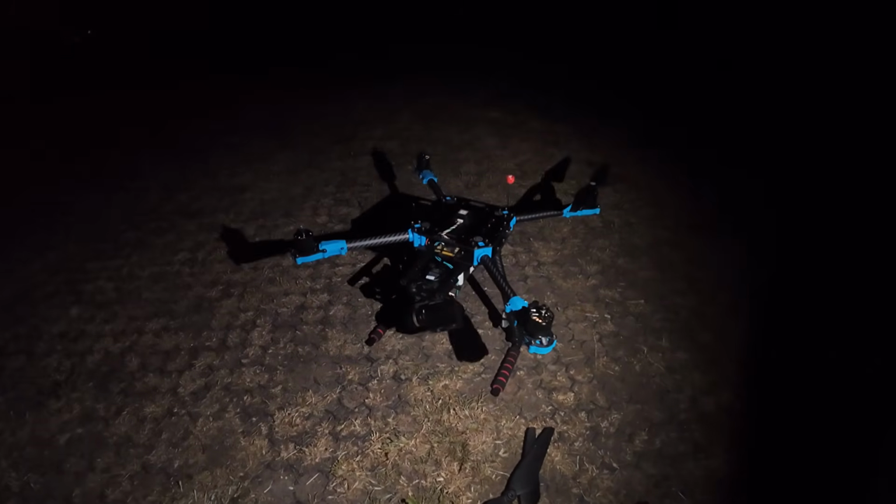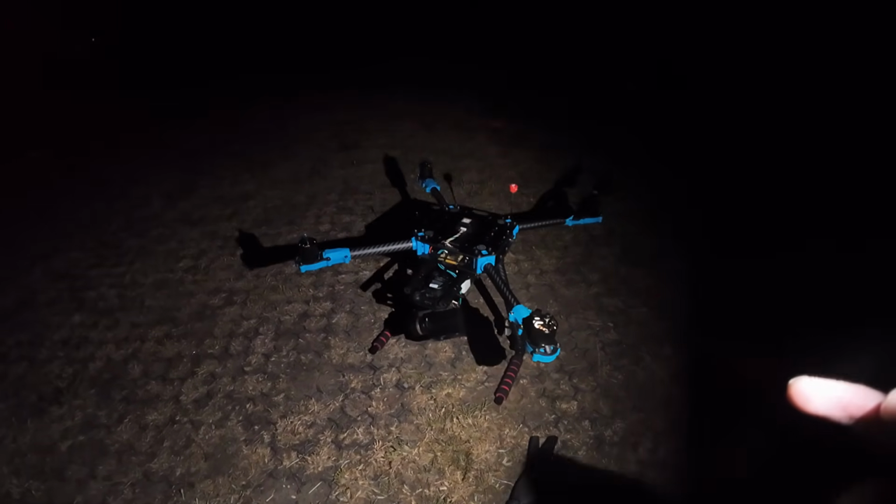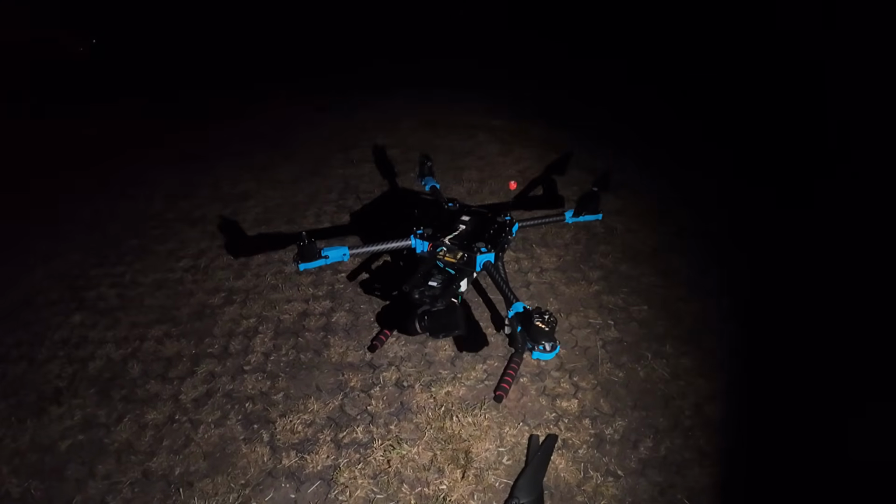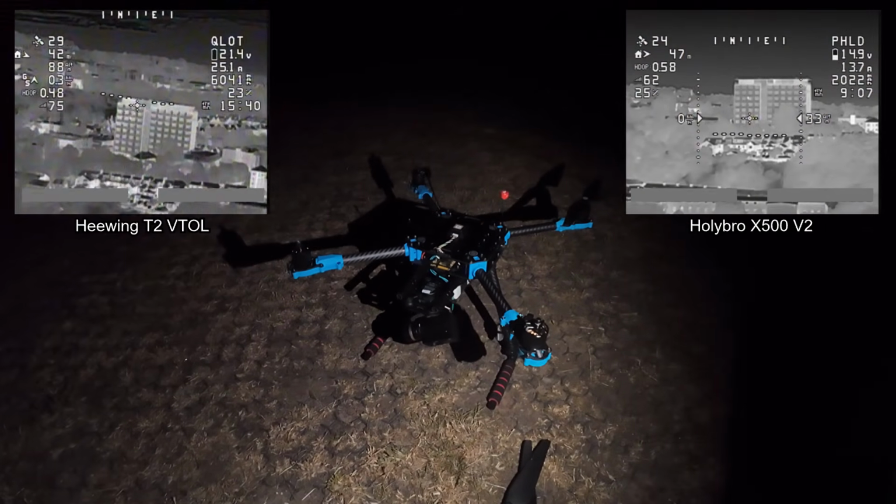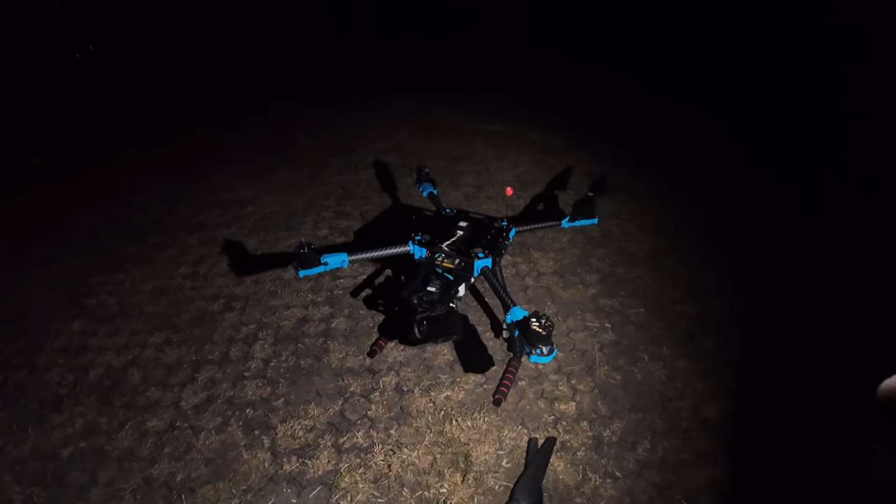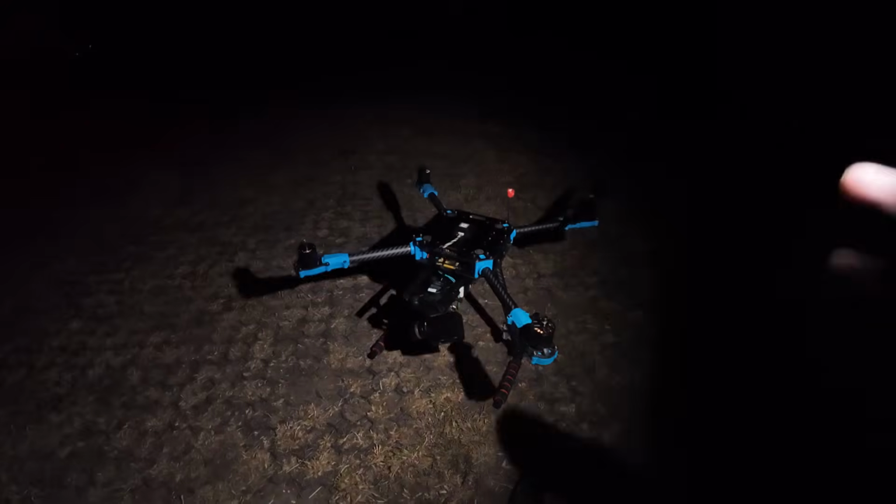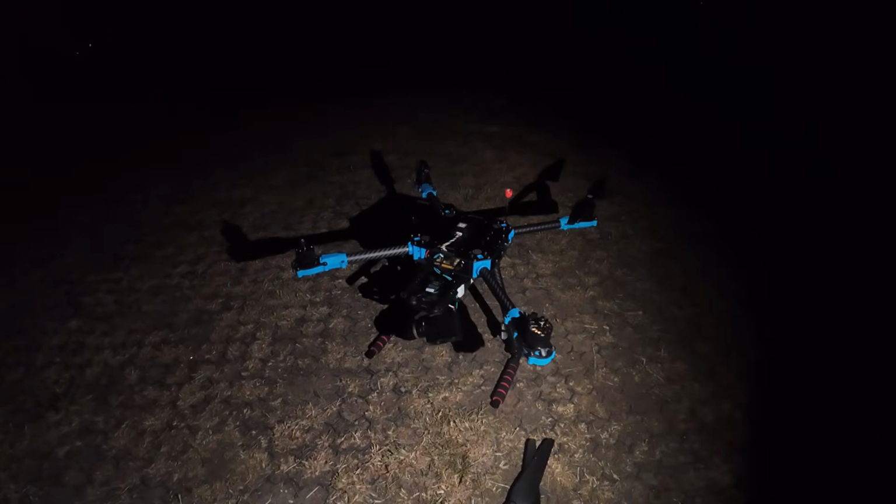The aircraft does still need a little bit of work. I need to do some tuning to the way the quad flies. I also need to do some tuning on the gimbal. But it flew pretty well and I'm pretty happy with it. Hopefully you'll agree the footage from the cameras looked nice and smooth, certainly a lot better than it did when I had the cameras installed on my Hewing T2. It makes a big difference having a gimbal to stabilize the footage, and also just flying with a quadcopter versus a VTOL plane, it's just a much more stable platform.